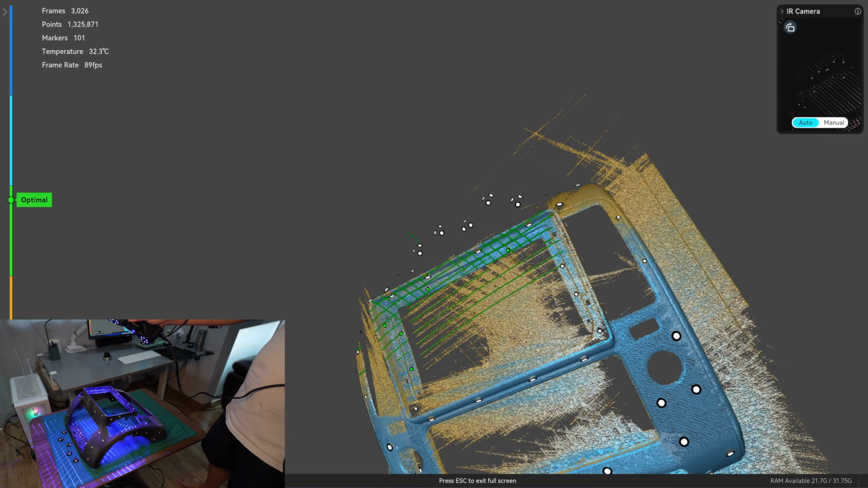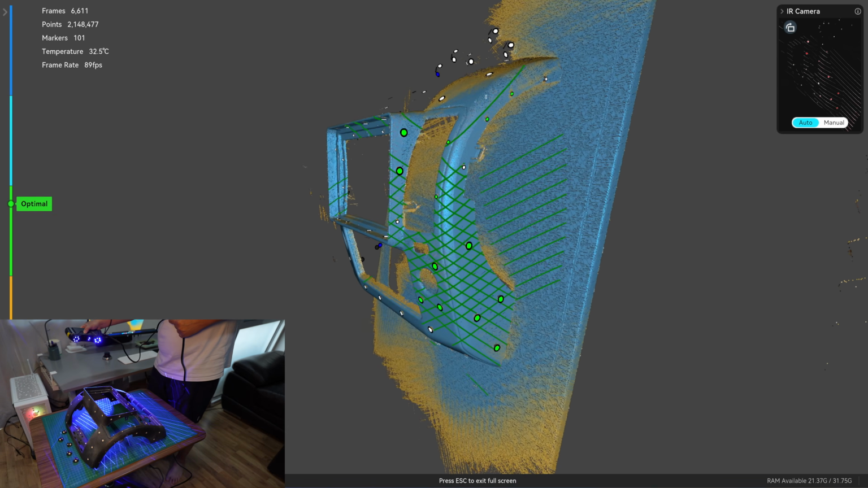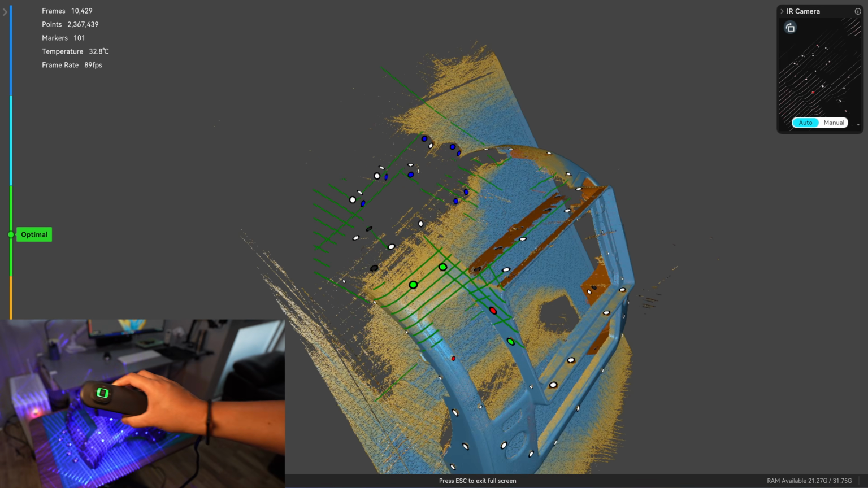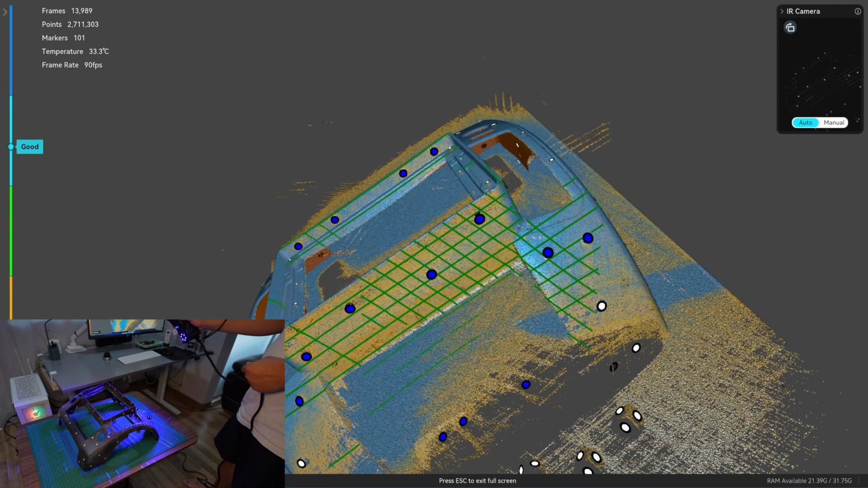For the entire scan, I will stick to either cross-line or single-line laser mode. Both give a larger capture area, and with the number of markers I have placed here, the 7-line mode would struggle to maintain tracking.